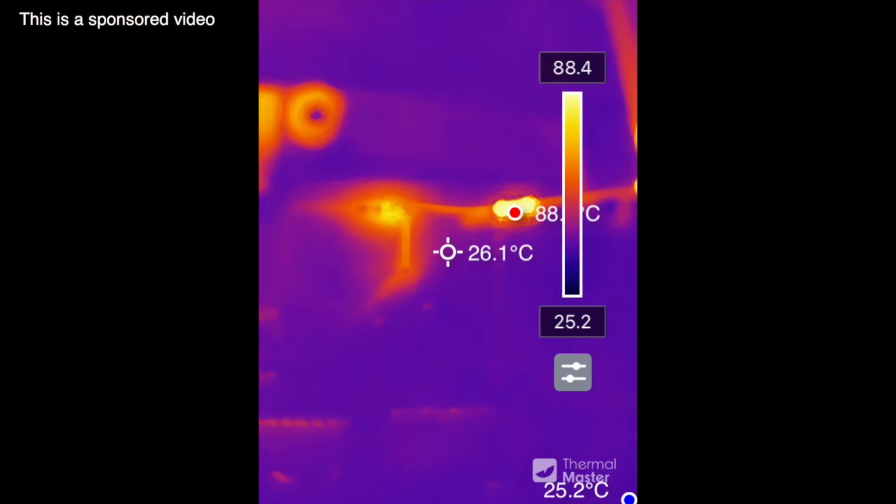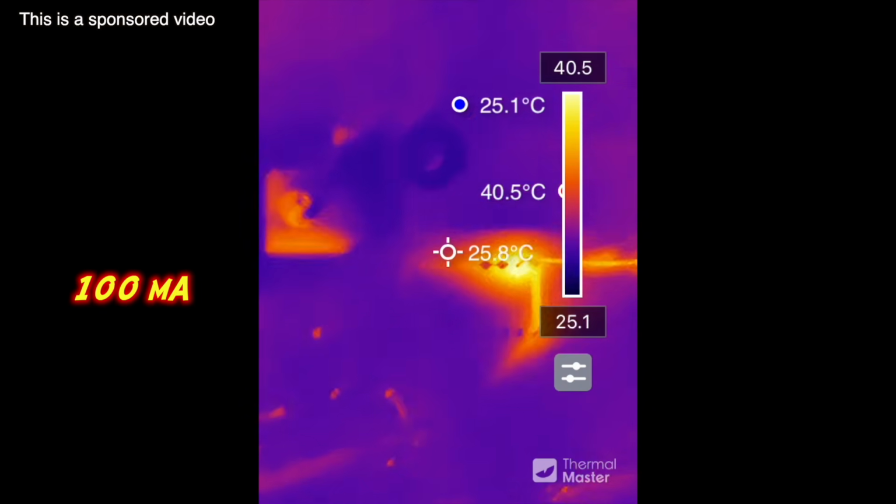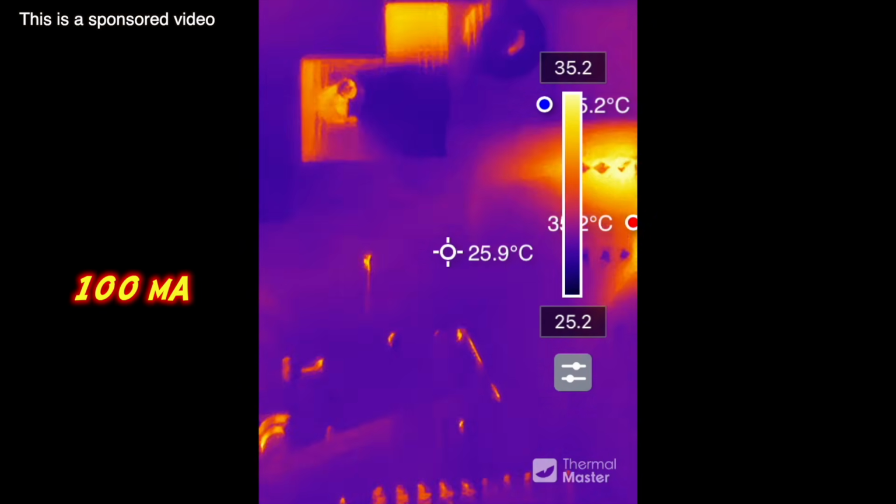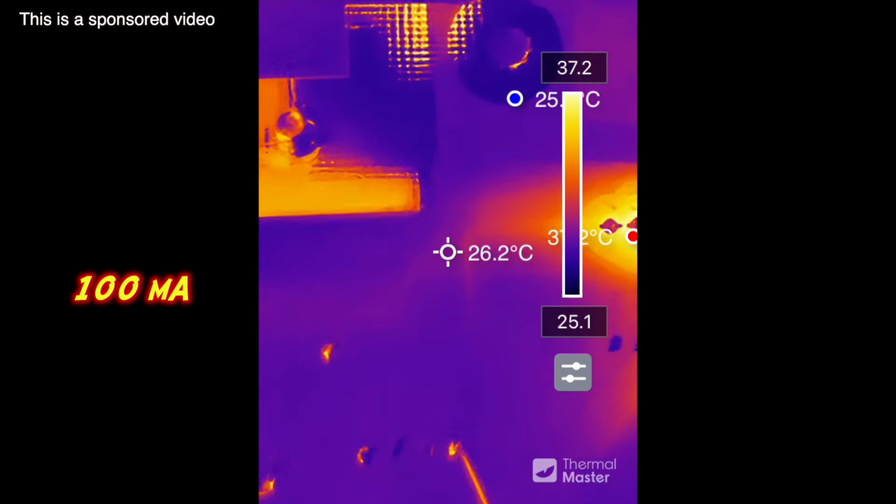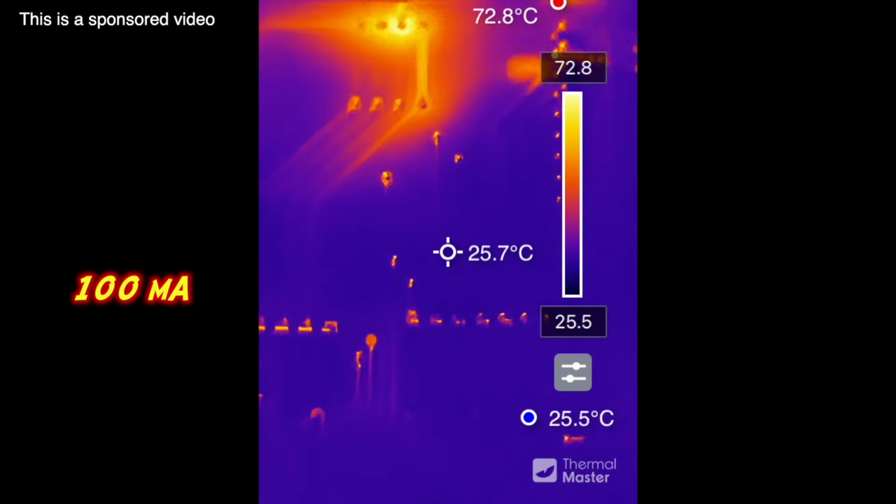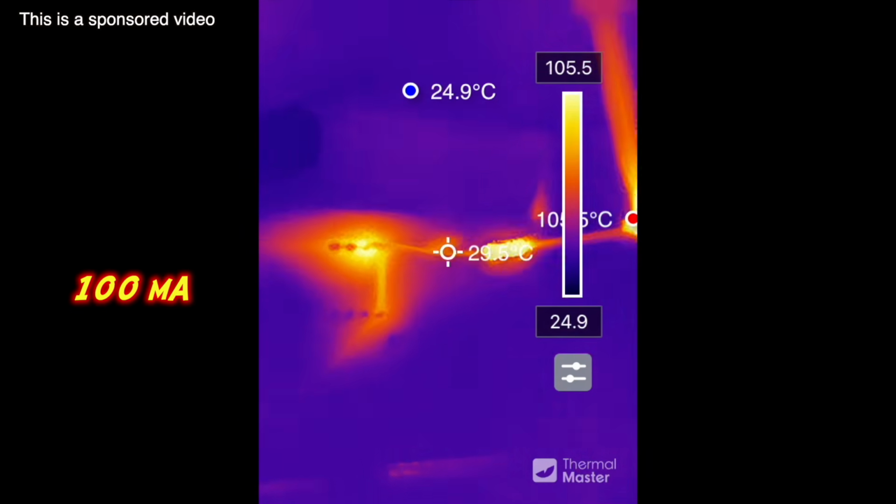And here we are at 100 milliamps, and you can see a little bit some of the trace becomes visible, but I think that's more like thermal conduction from the resistor, because that one is really hot right now. I still wonder what kind of PCB they used for testing that and for backing up that claim of 1 milliamp could be visible.